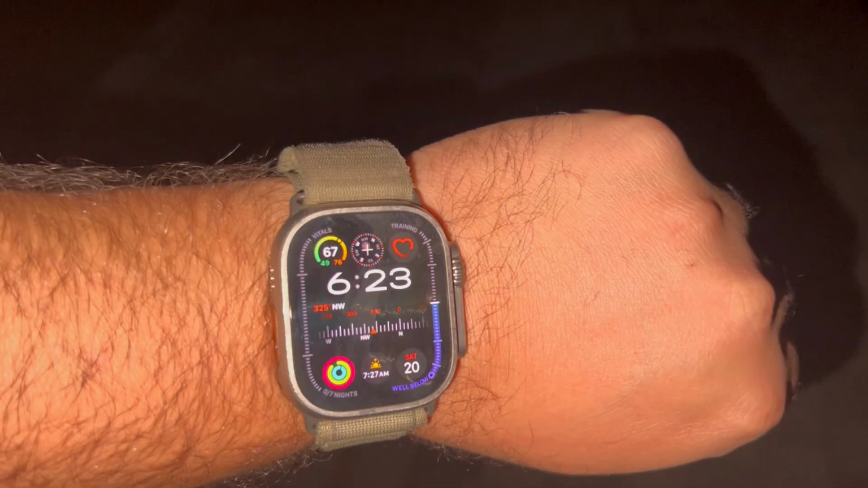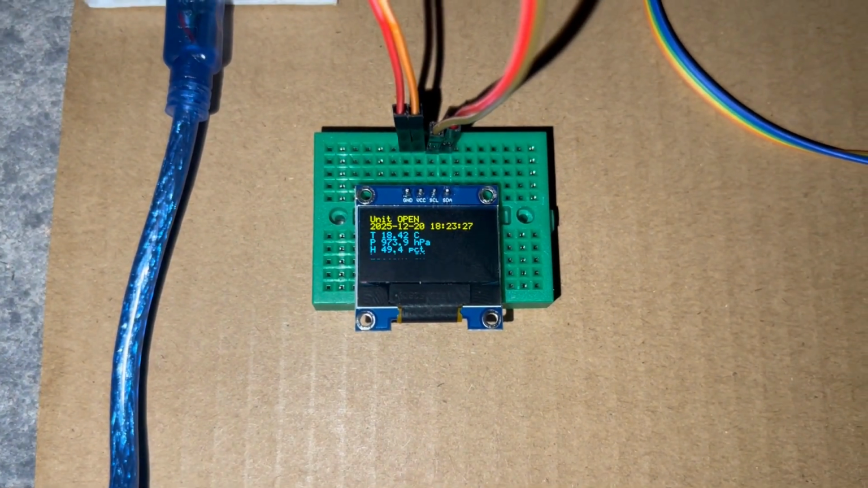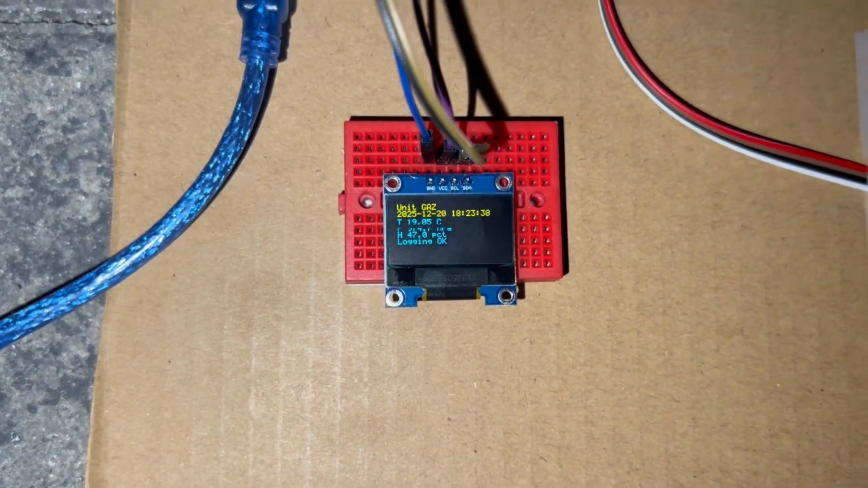Okay, so I set those up a minute ago. It is 6:23. Just wanted to make sure they were working. Looks like this one is working correctly. And over here, looks like this one's working correctly. So we'll let these go all night.